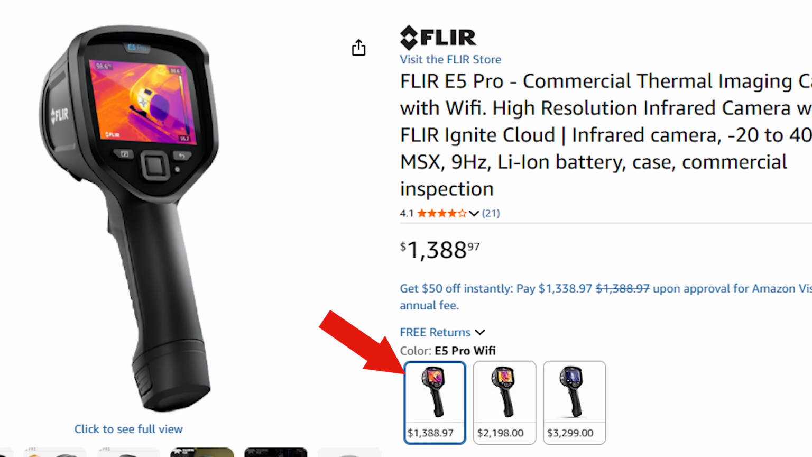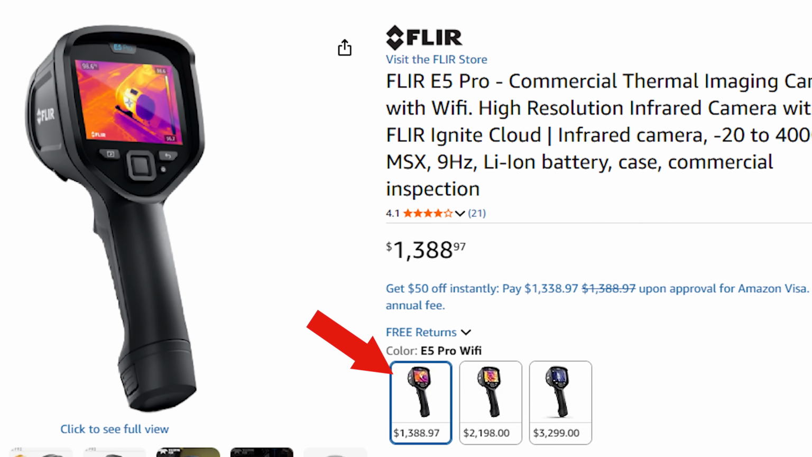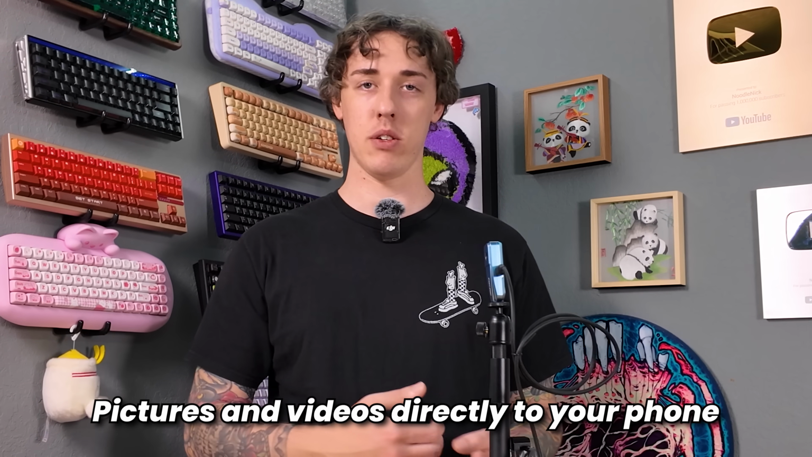It's also only, I hate to say only $300, but for thermal imaging cameras, they usually get pretty pricey, especially with this frame rate. The cheap thermal imaging cameras can't really record or capture pictures usually, but this one just captures pictures directly to your phone. I think it's an extremely useful tool. It's pretty heavy duty. I could think of a million times in my career where I definitely could have used this to easily spot a leak or something.